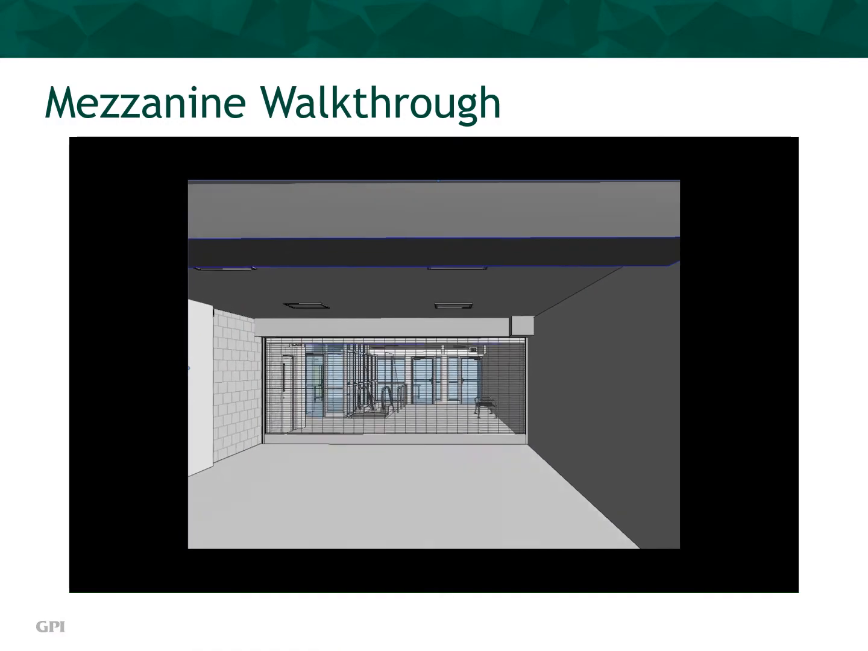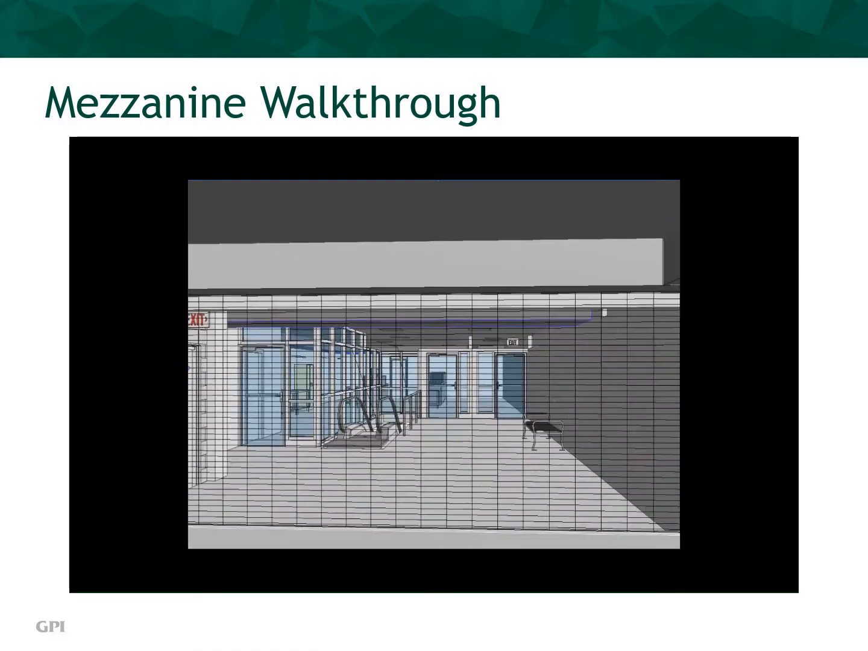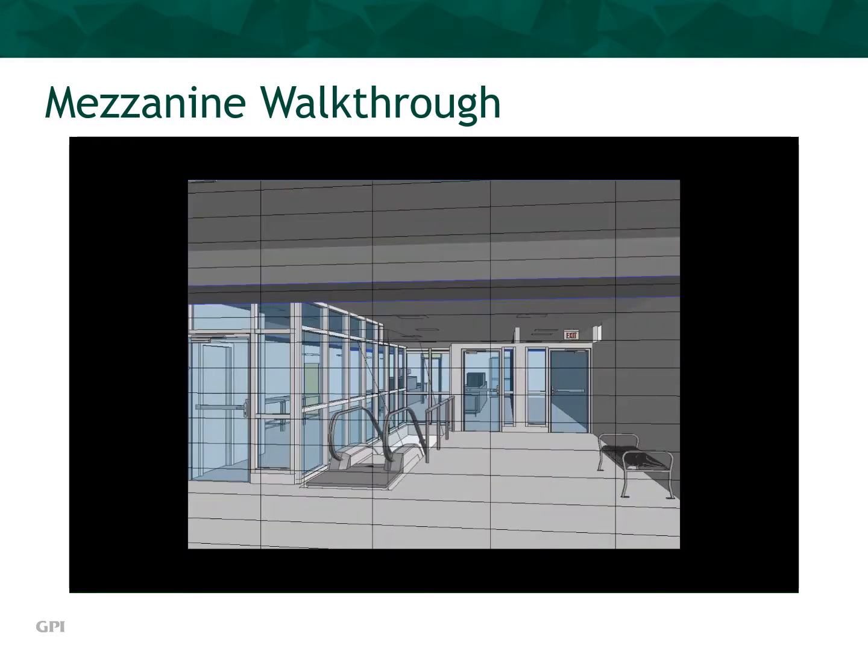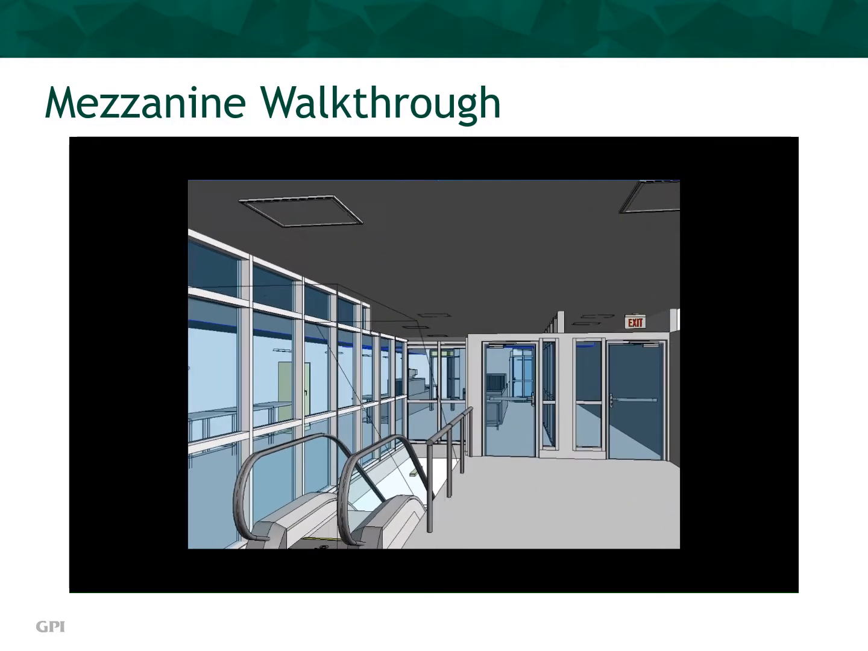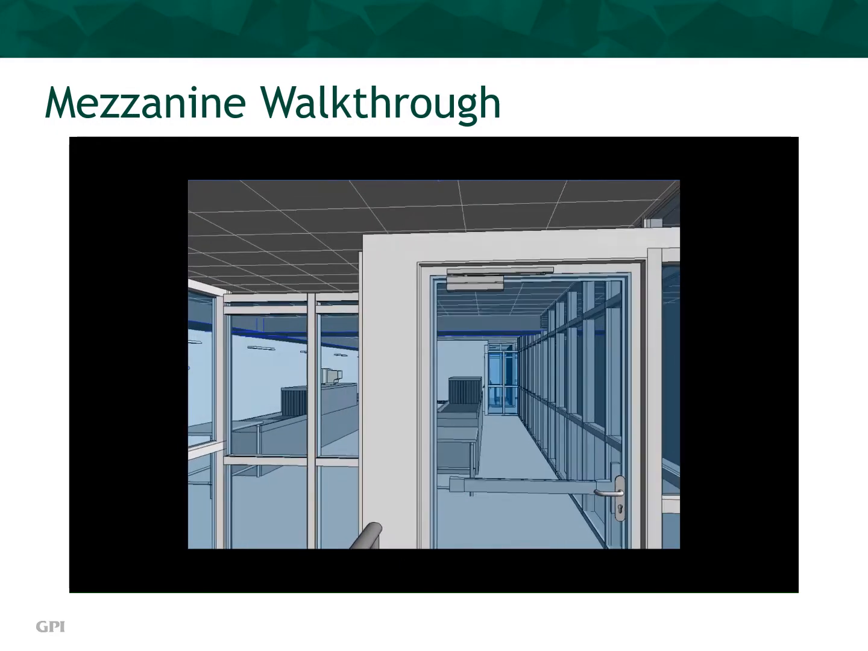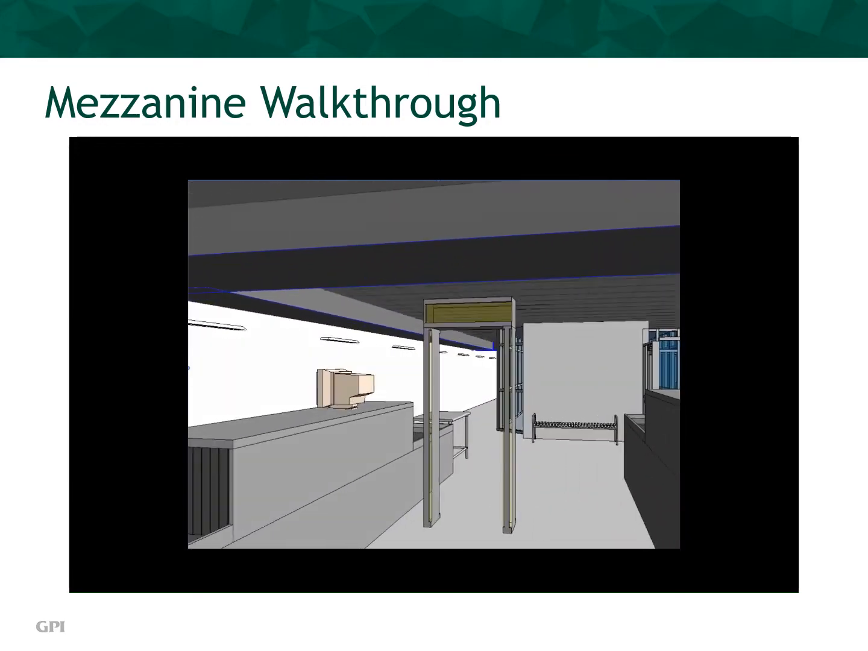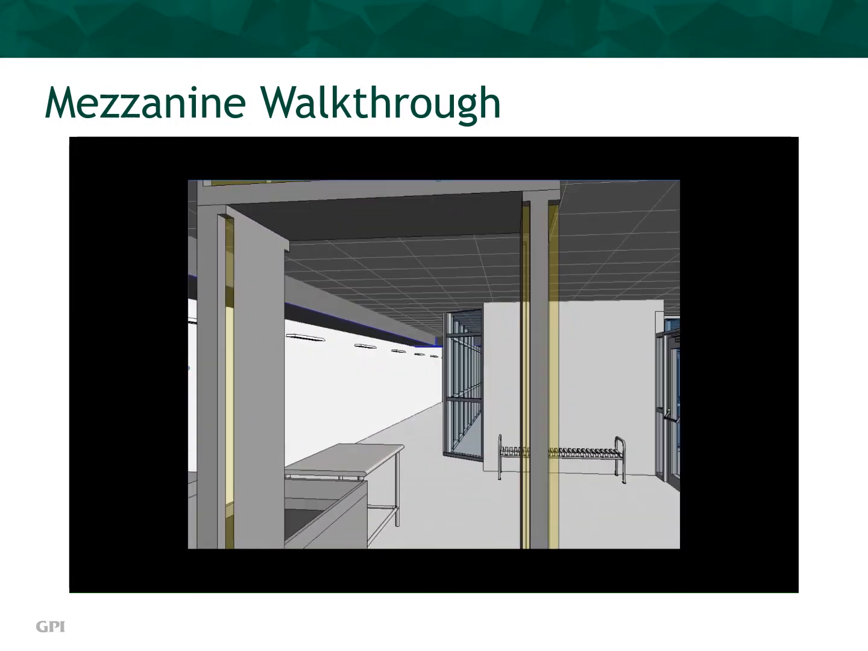Let's take a BIM walkthrough of the mezzanine level. You can see the gates, escalator, TSA check-in, and walk-through metal detector for the airport employees.